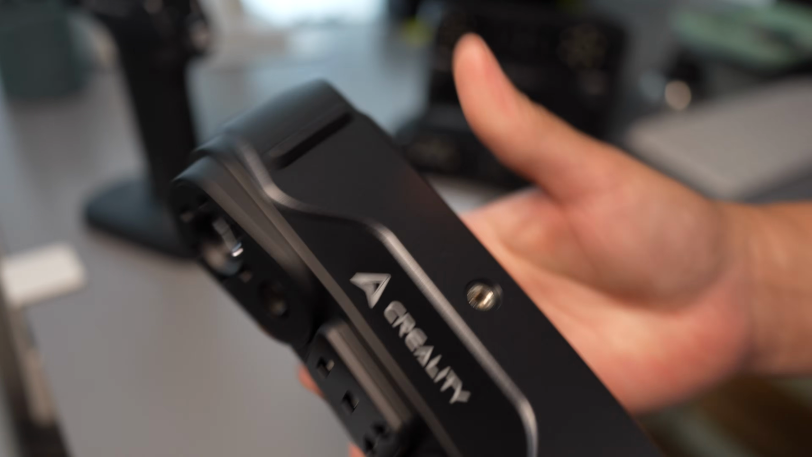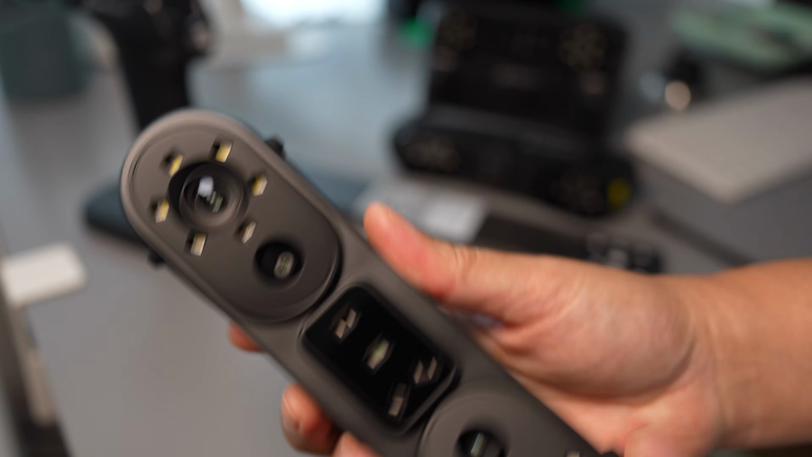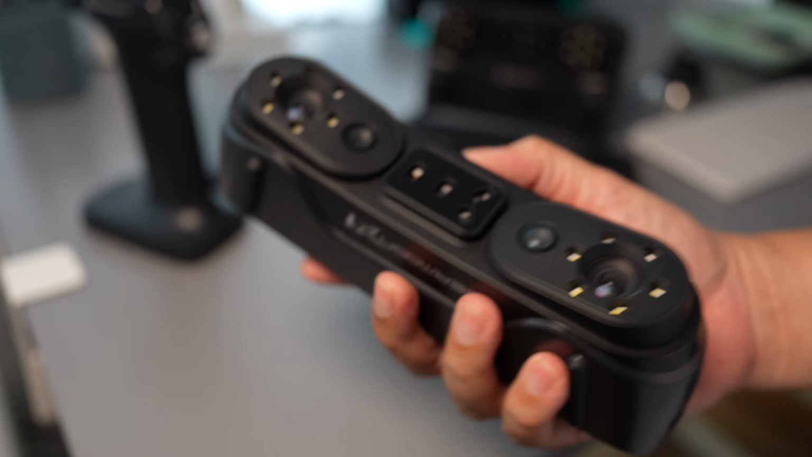No issue yet, still working fine. I highly recommend it if you do engine or machine part scanning.